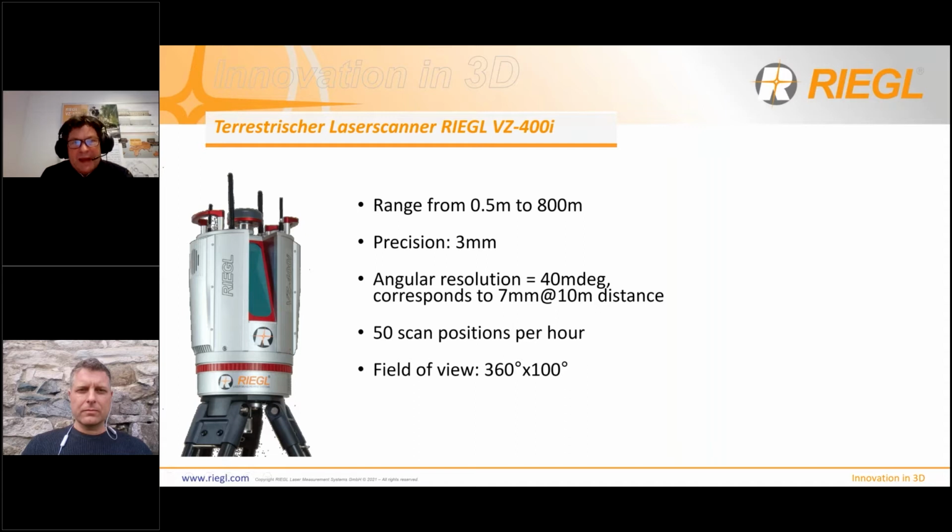The laser scanner has a range of 0.5 meter to 800 meters with a precision of 3 millimeter. For the standard scan pattern, we choose an angular resolution of 40 millidegree. What does it mean? It means in 10 meter distance, you have a spatial resolution of about 7 millimeter.